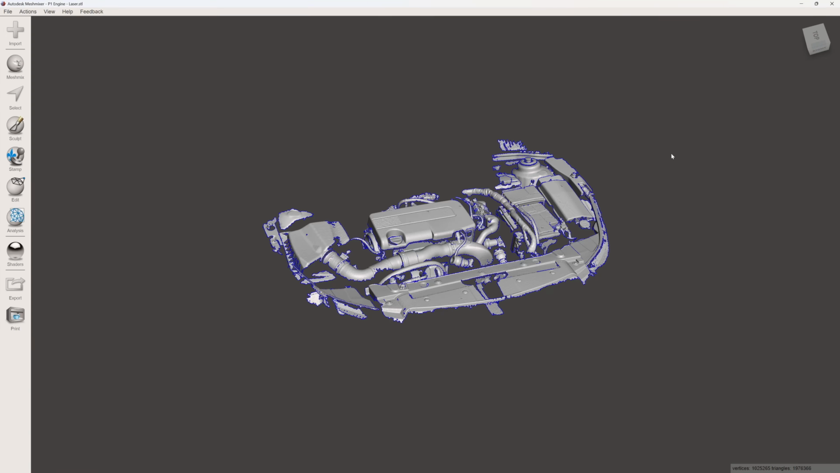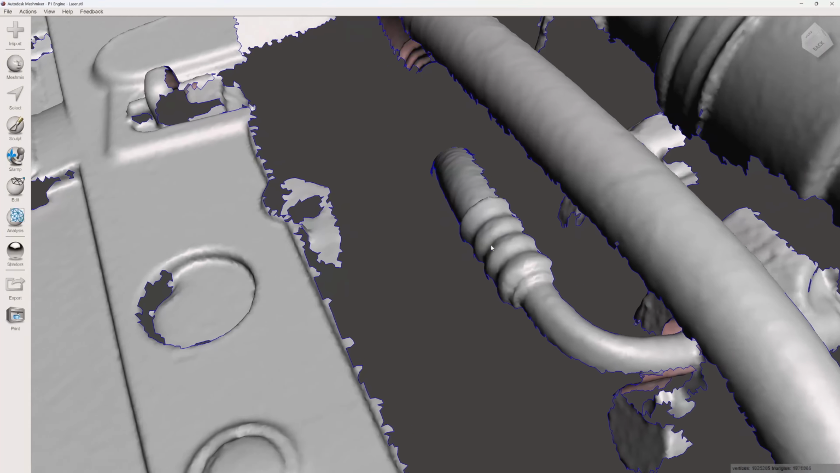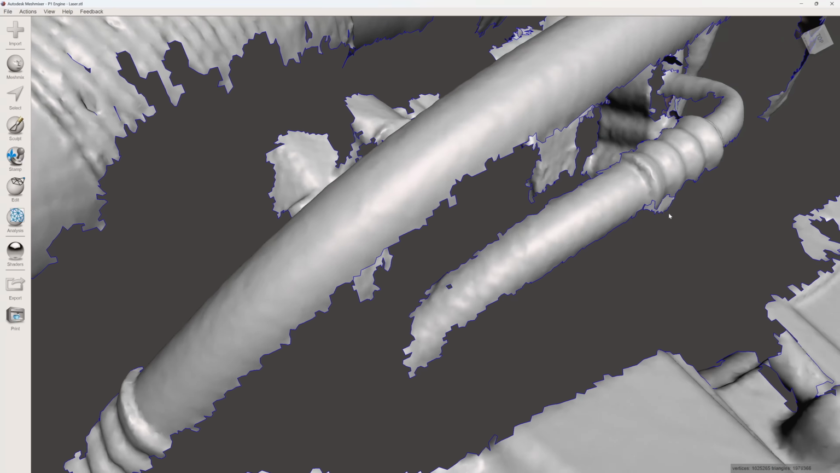Let's make the laser one full screen and let's have a closer look at that. Now this one, look at these pipes. You know what I mean? That's how I would like to see it on the NIR scan. Where there's no data, just stop. You know what I mean? Don't make something up. Where there's no data, just stop.